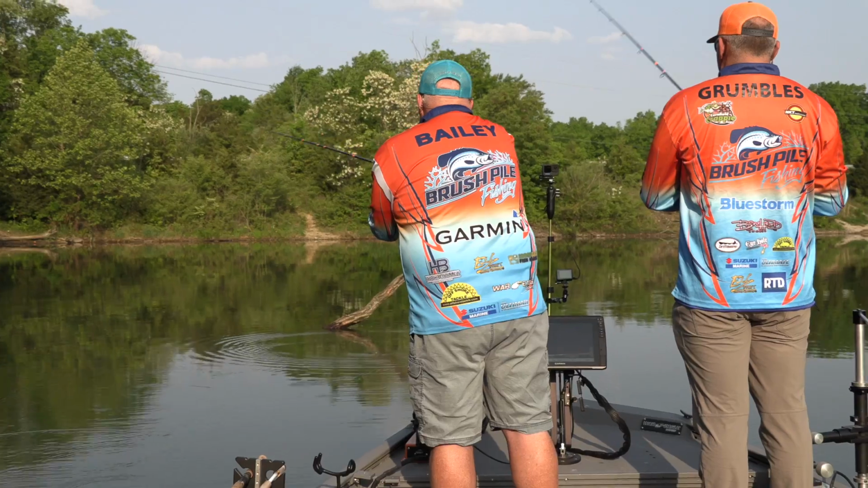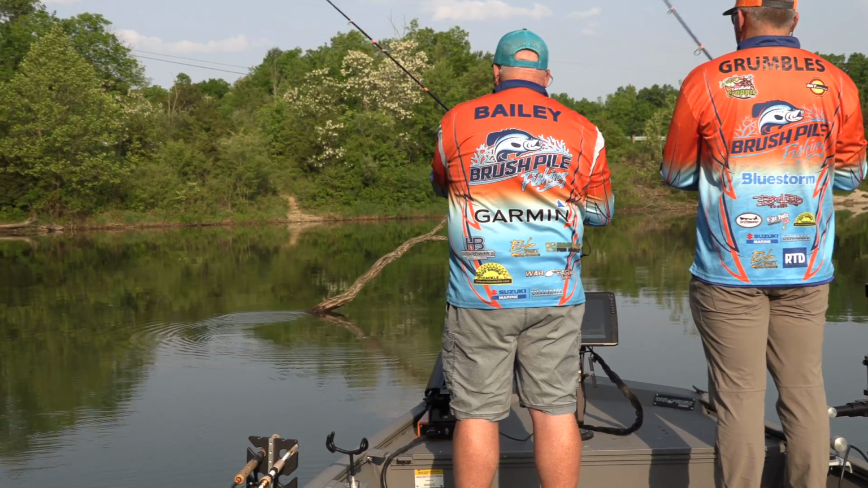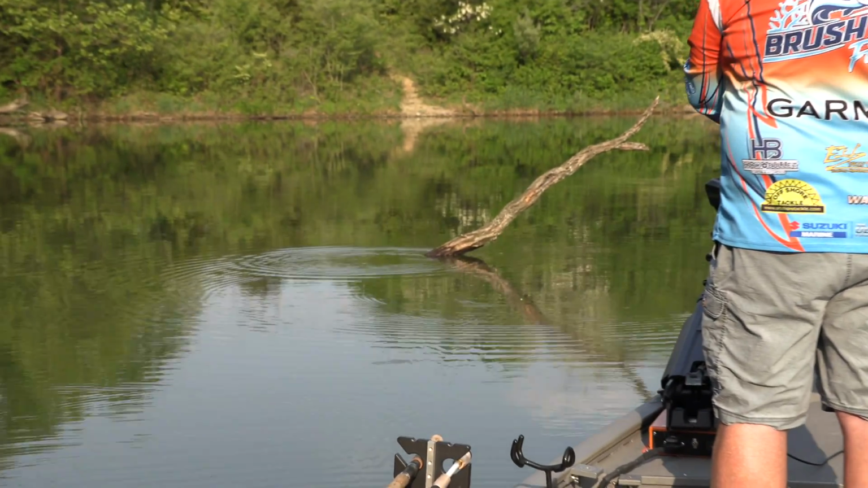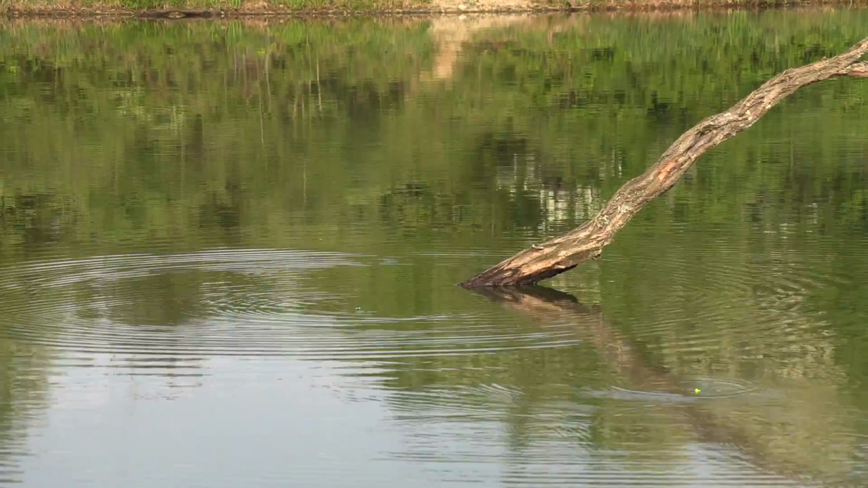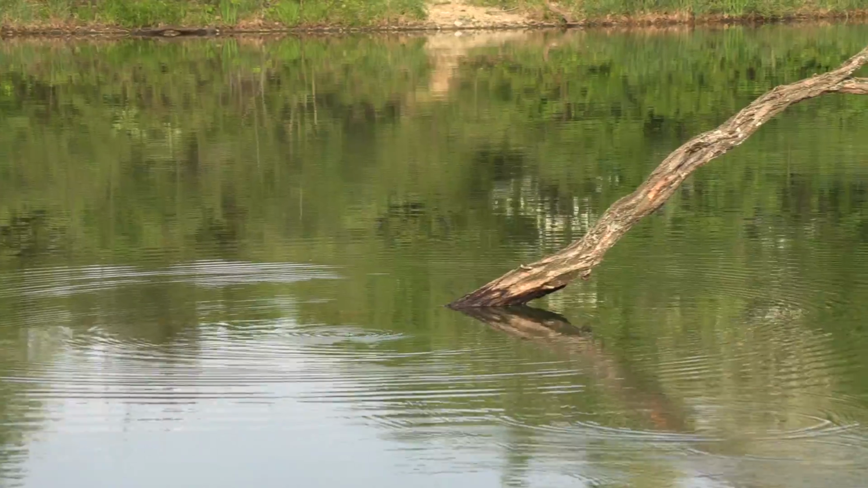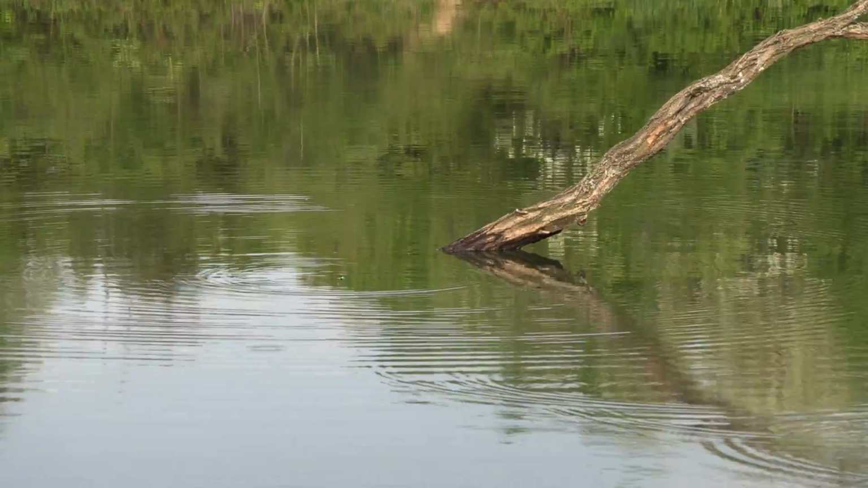Right now we're just kind of using a long rod, flipping right off of that. That's a great shot, Russ. We also brought the 75th anniversary series rod in case we have to make some long casts, but right now we're just flipping.